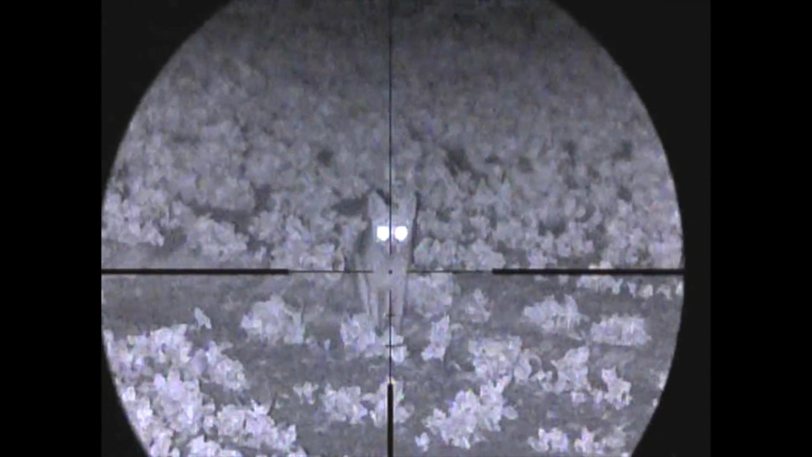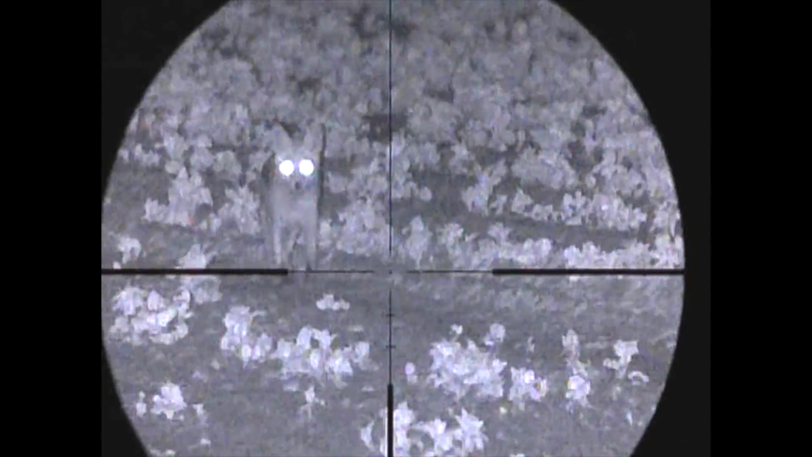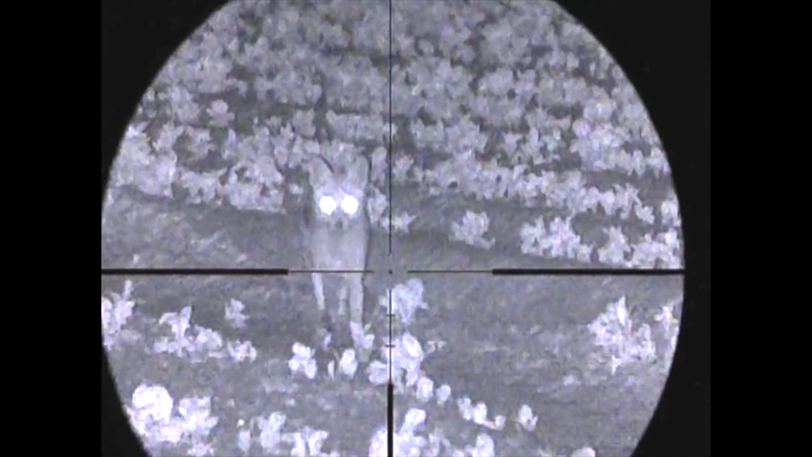Indeed, the thermal spotter proving an invaluable tool nowadays for foxing. Similarly, this one spotted from a long way off. You can see the eye shine coming all the way up this green's field. I'm back out with the keeper now on a much calmer evening, but again, the caller was able to pull this one in from several hundred yards away. It was just a case of being patient, and then I simply lip squeaked it into a good range, and it hit the dirt.